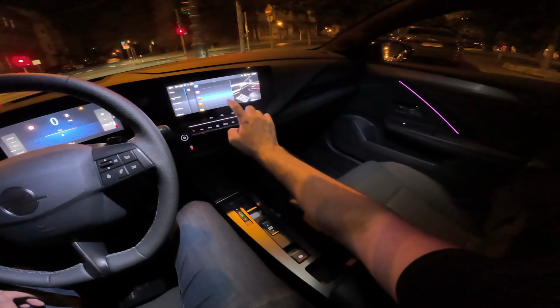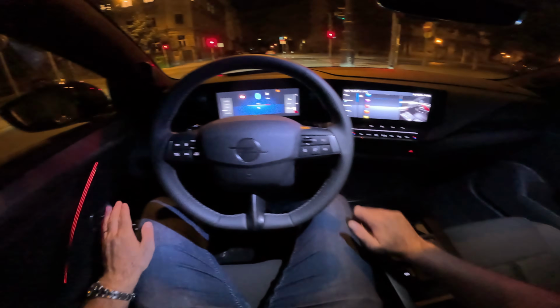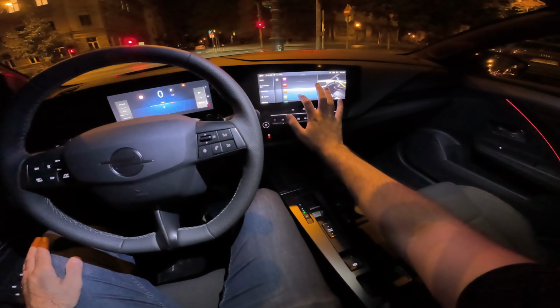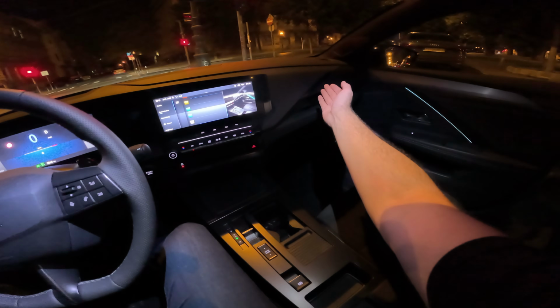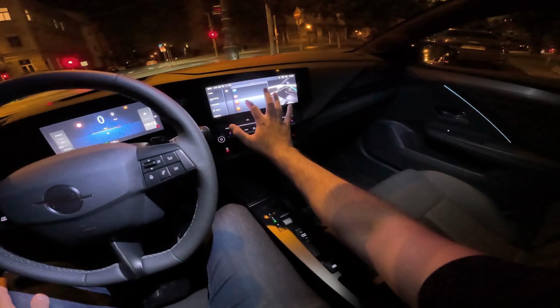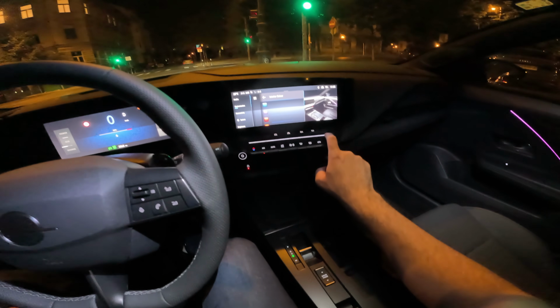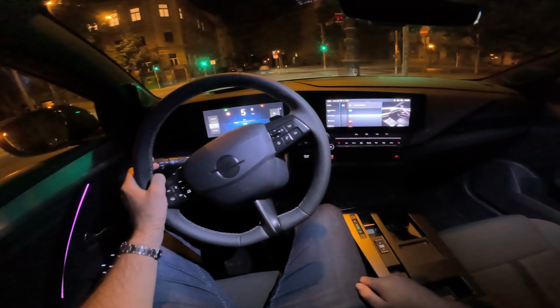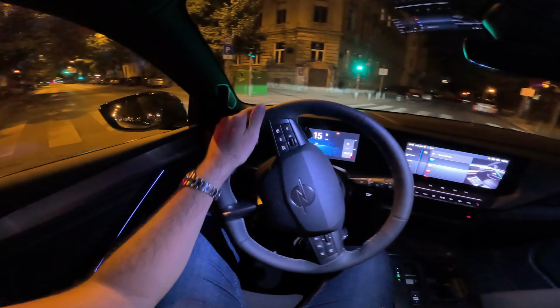There are various colors available, so you can see it here in the door panels, the lovely ambient lights, the interior lights. I would love to see them also here, maybe on the dashboard. I think it would look even nicer. Then this is also illuminated, and I will put this blue one for now.